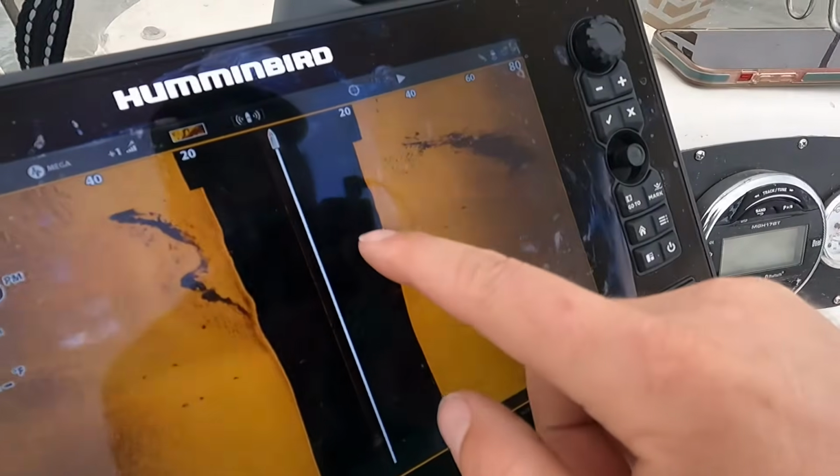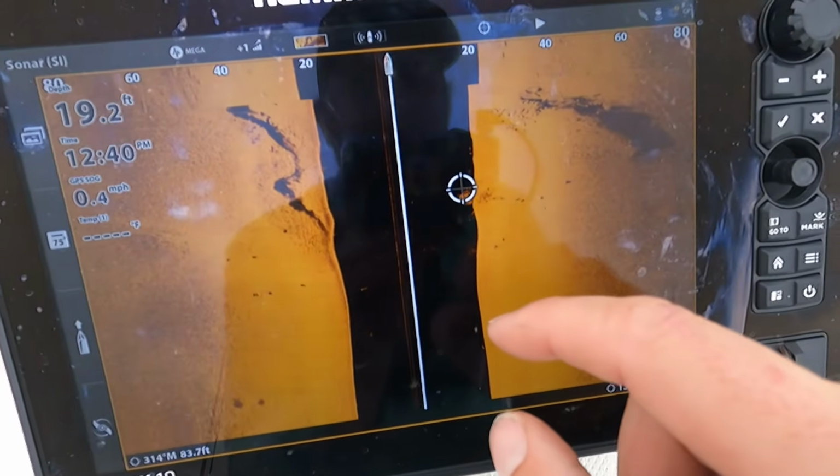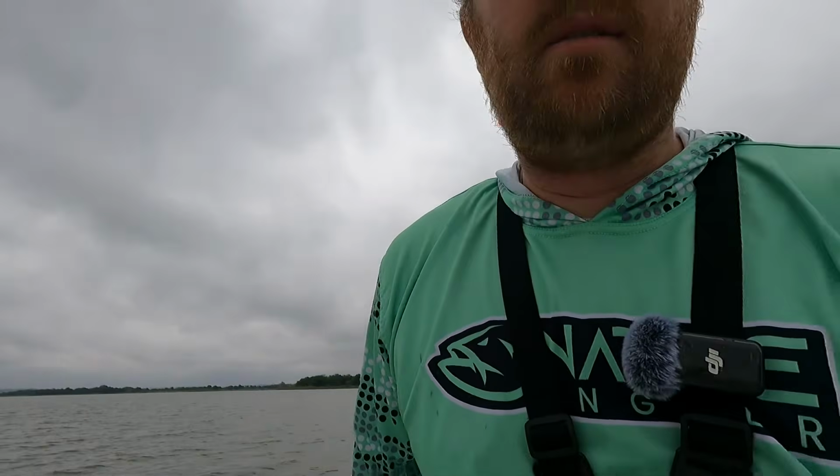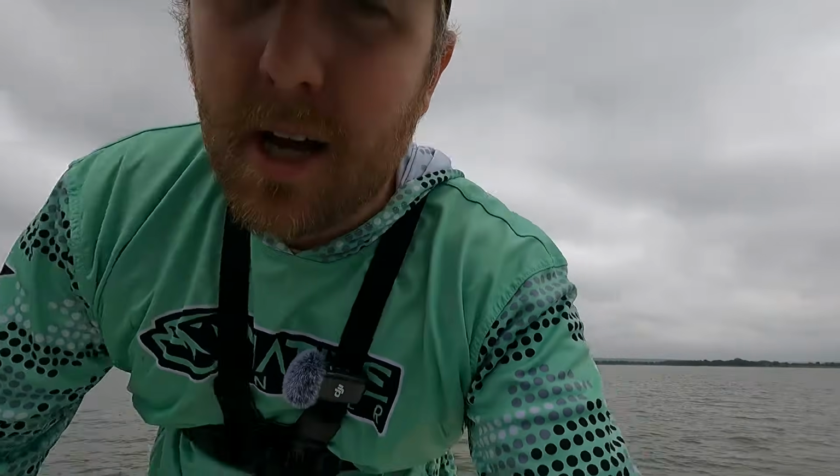And again, when I mark my structures, I don't mark out on them. I don't mark out here, I don't mark up here. You're gonna get off a little bit. I mark at the base of the structure. So we're gonna go right at the base of that tree or that bush or whatever it is. We're going to kill our motor, throw the trolling motor, and zoom over to that tree and see what we can get on over there.